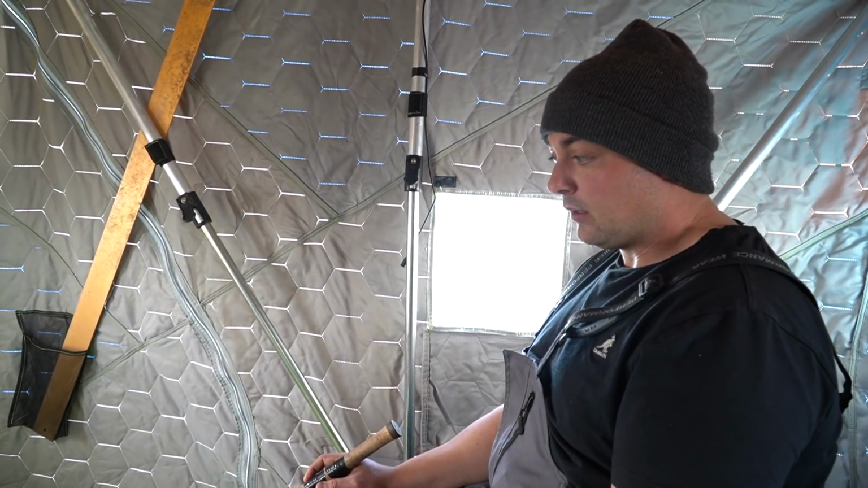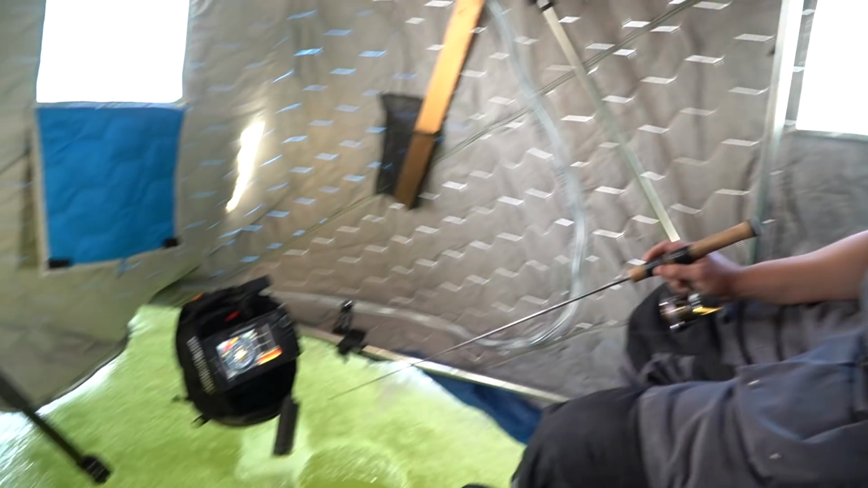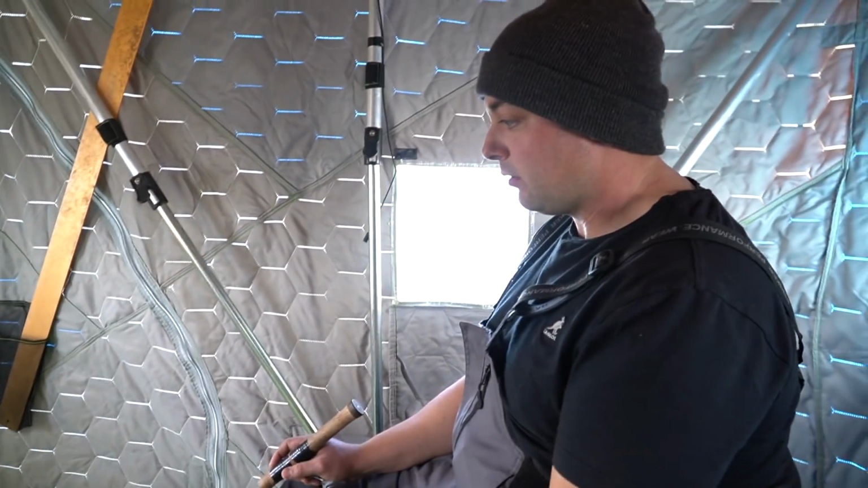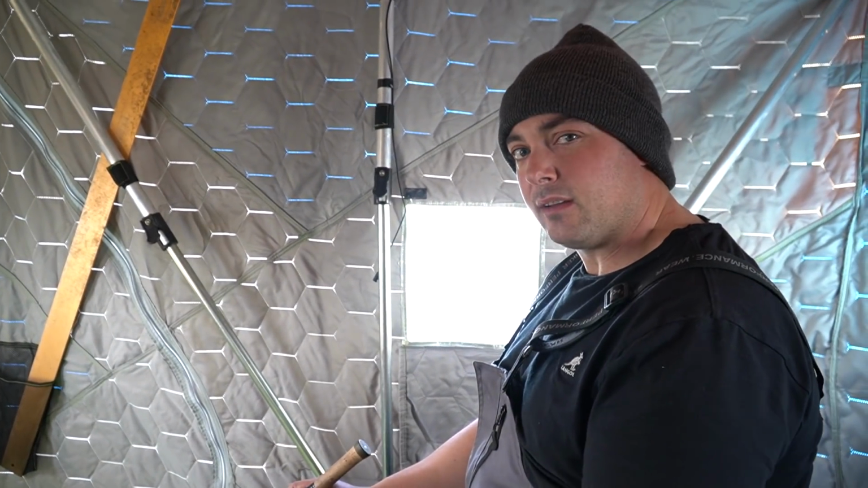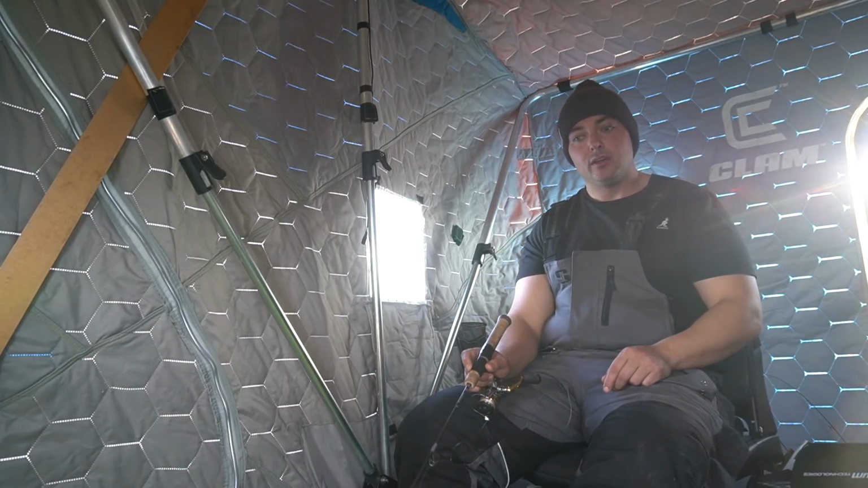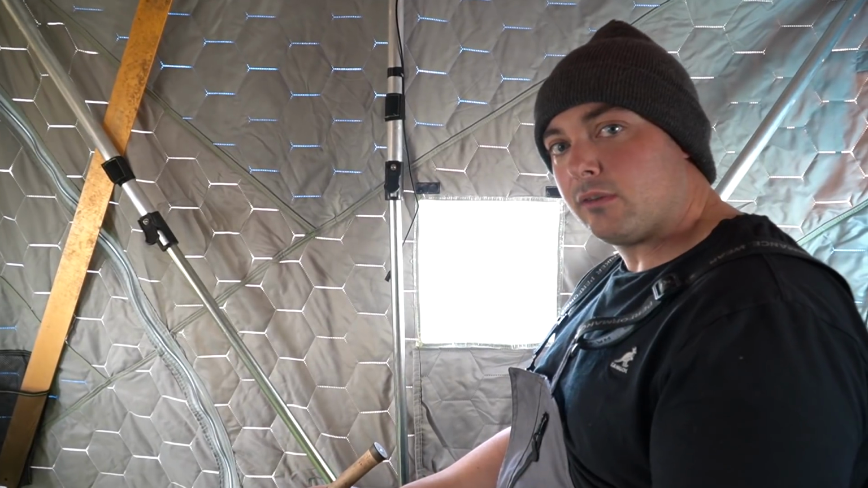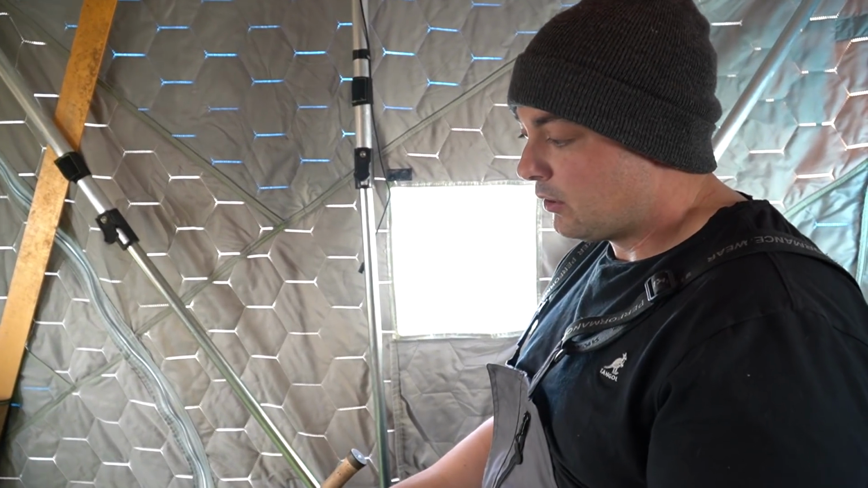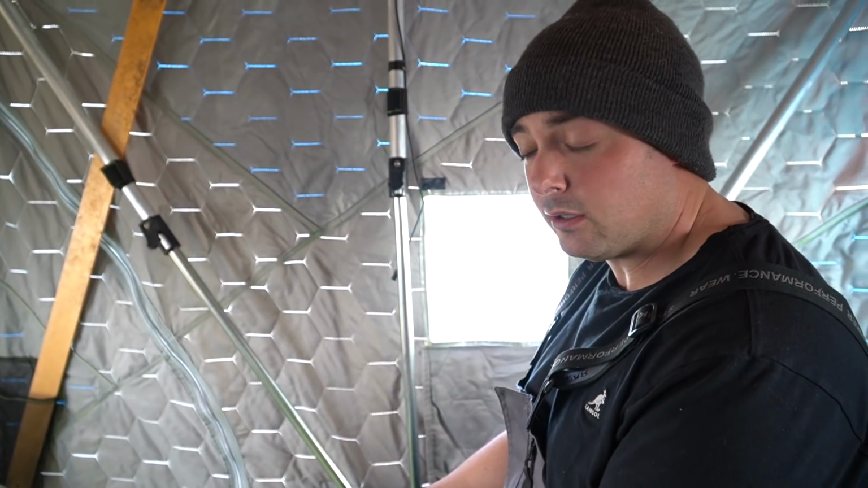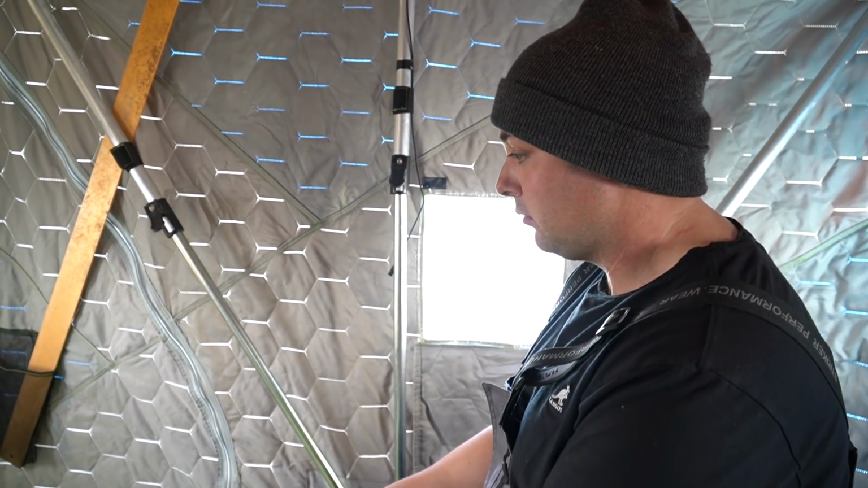So I'm really going to try and pinpoint something that looks juicy. I'm going to jump on my AutoChart Live here on the Humminbird. I have this all mapped out from summertime, and we're going to have a look around and see if we can find something within a couple hundred feet that just looks different. There's guys all over, so I'm going to try and do something to set us apart and really work some nice structures. We're going to have a little look on the sonar here, and I'm going to show you what I'm looking for when I'm trying to pick a spot.